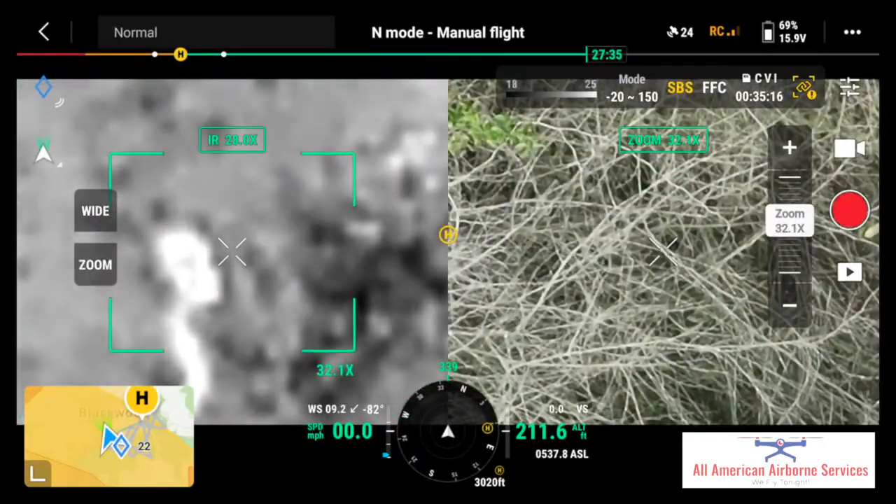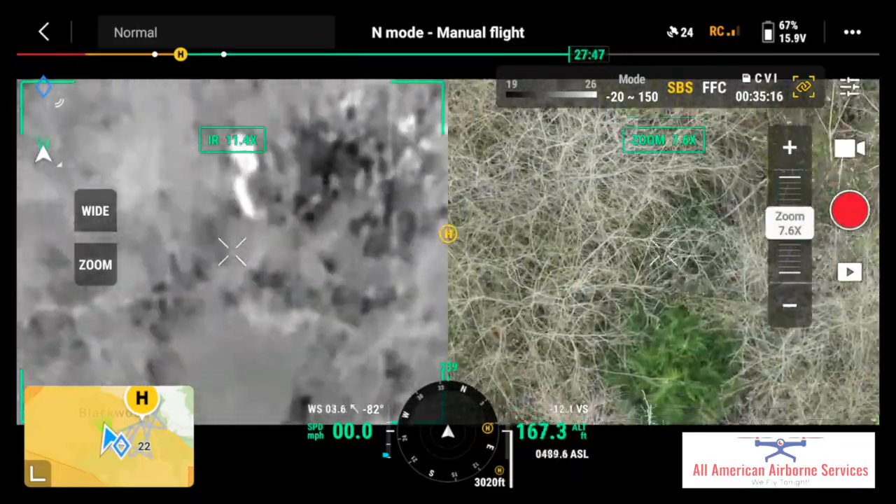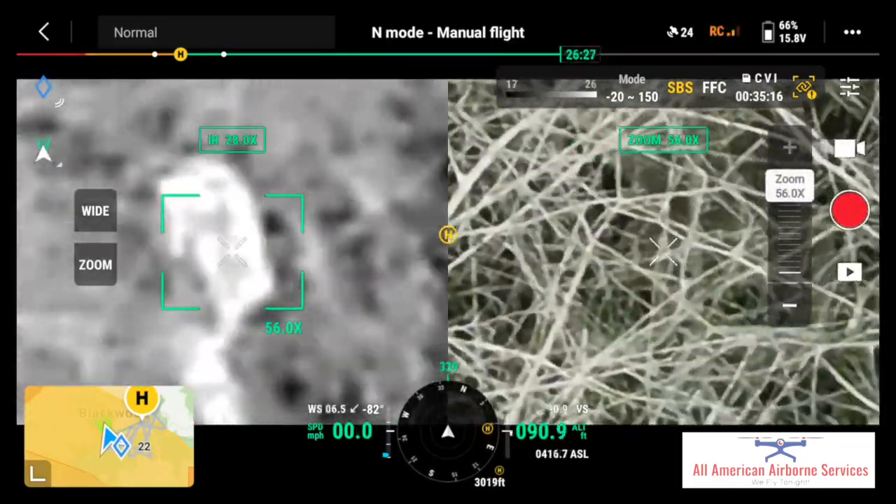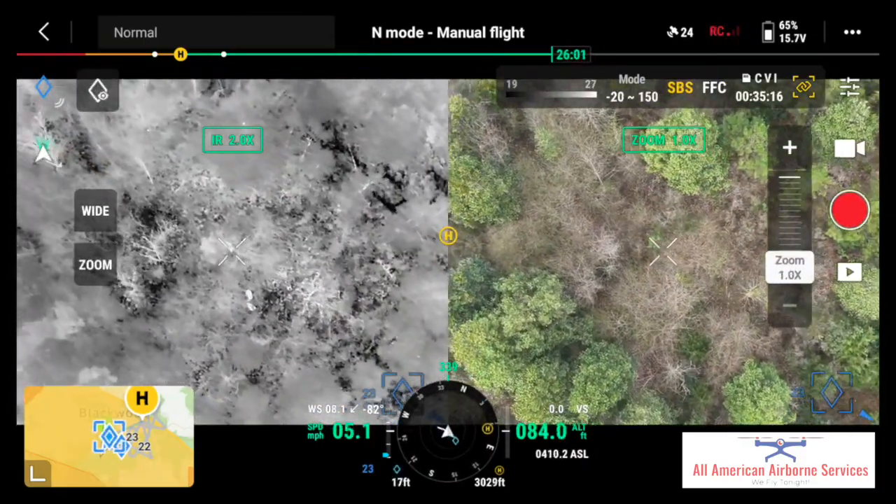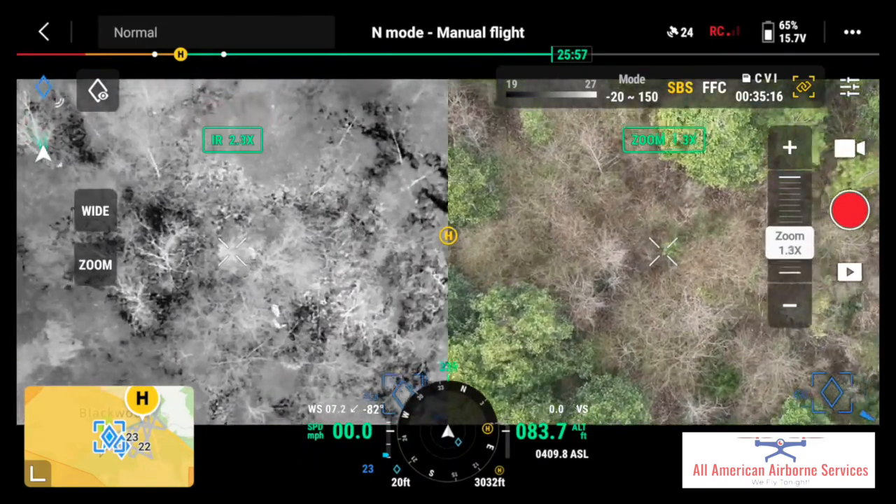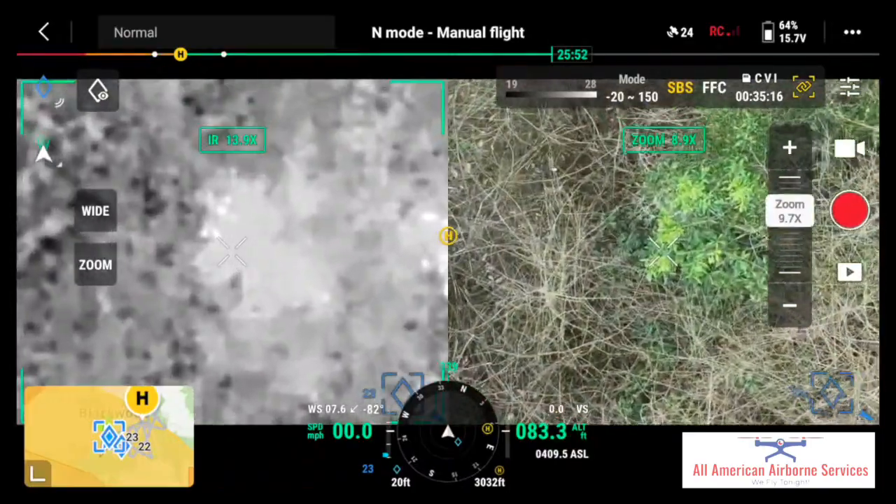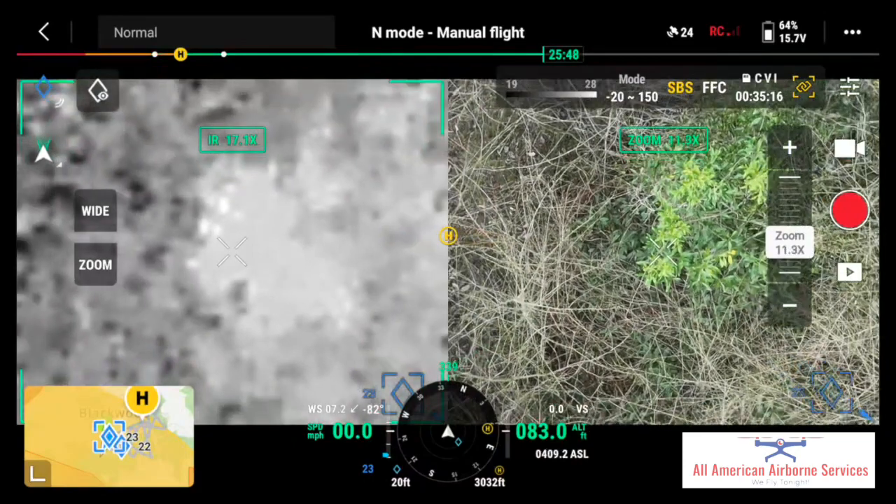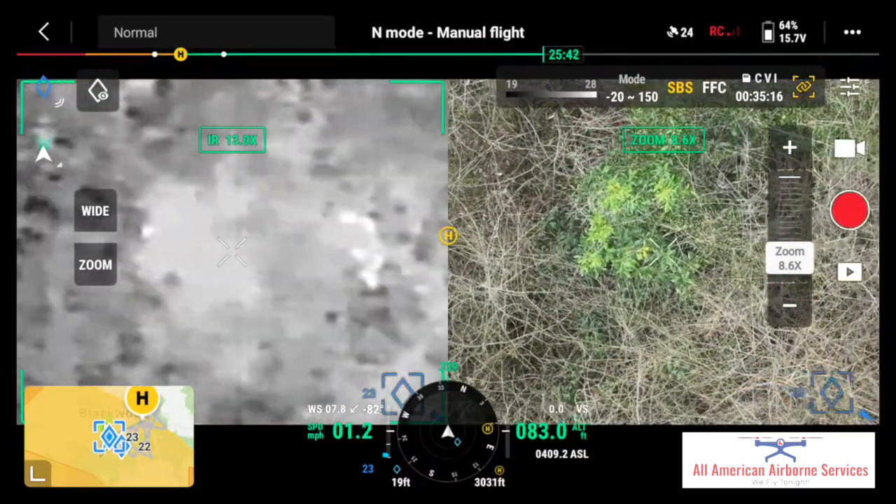So these deer are just straight up hidden, man. You can't find them in there. They are tucked in tight, boy. Tight as thick. One of the things I've noticed about doe is that they bed really tight, close to one another, and the bucks seem to have an equal spacing between them.